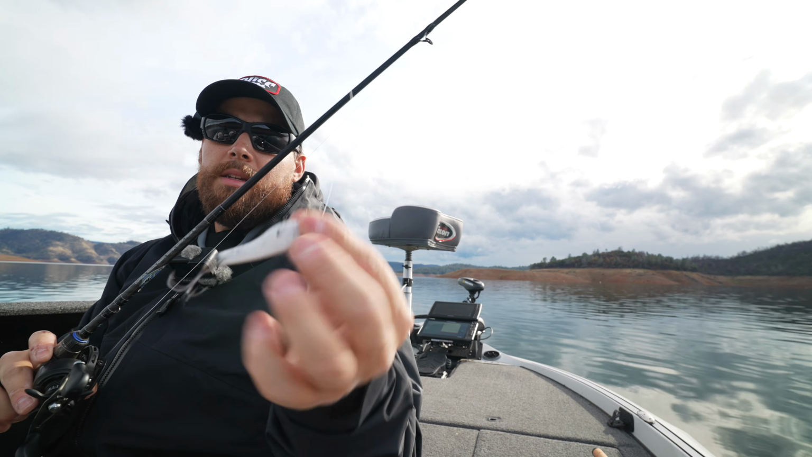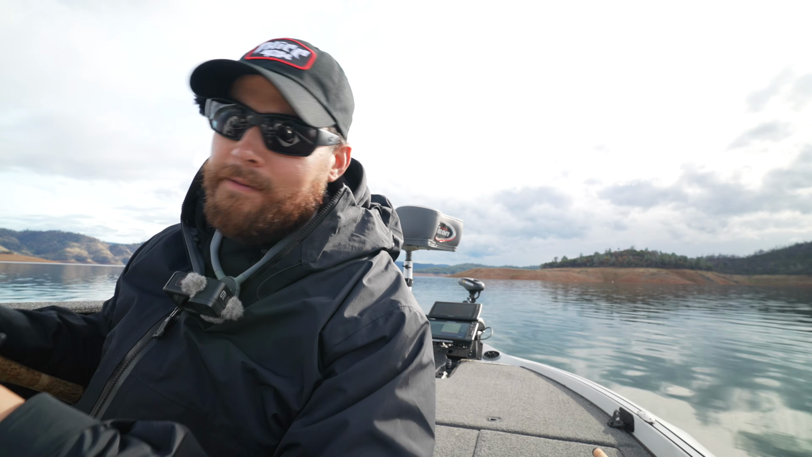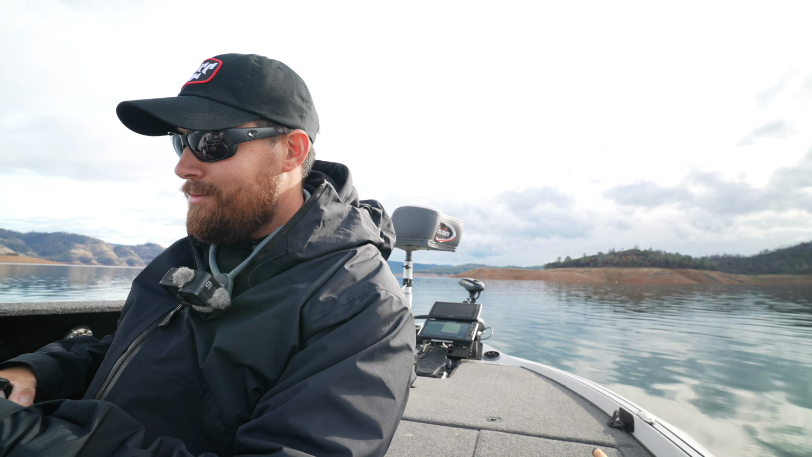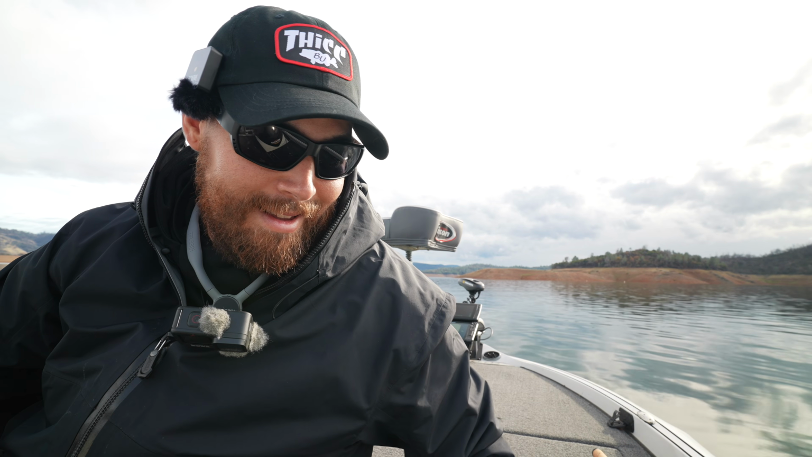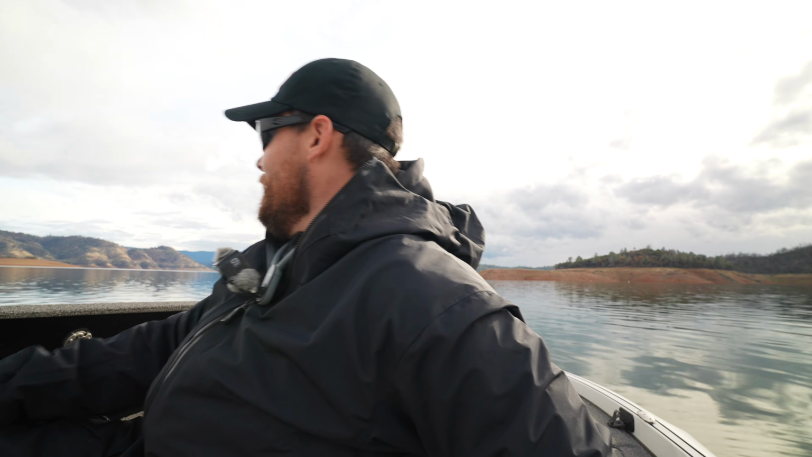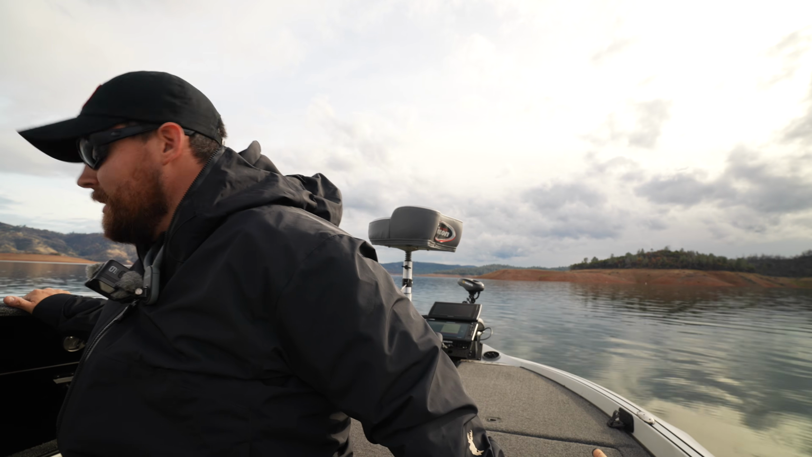And last but not least, we'll have a spoon. A little prototype I've been working on. I've been actually catching fish with it for the last 2 years now. And needless to say, it won me a dang boat. So you guys didn't hear that from me. I'm not sure when we're gonna come out with it, but I'm just still playing with it, prototyping it. And it's not available, so don't even ask. So not yet at least.